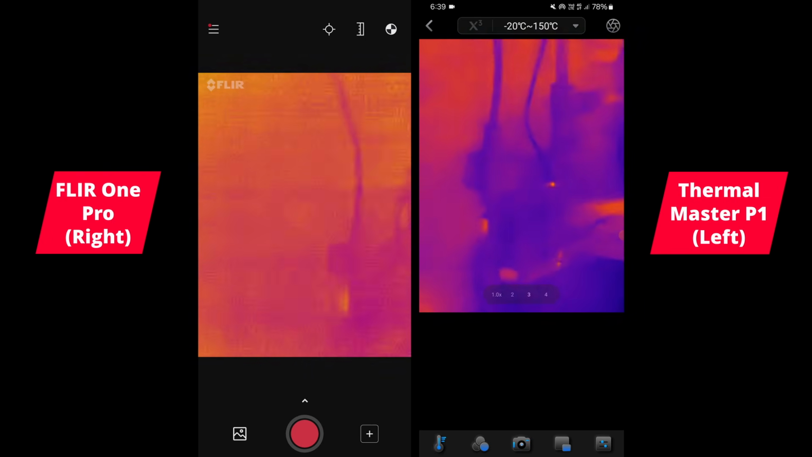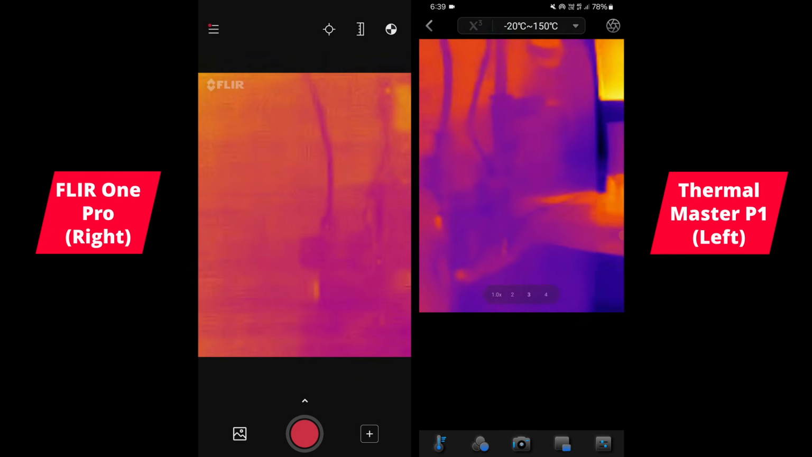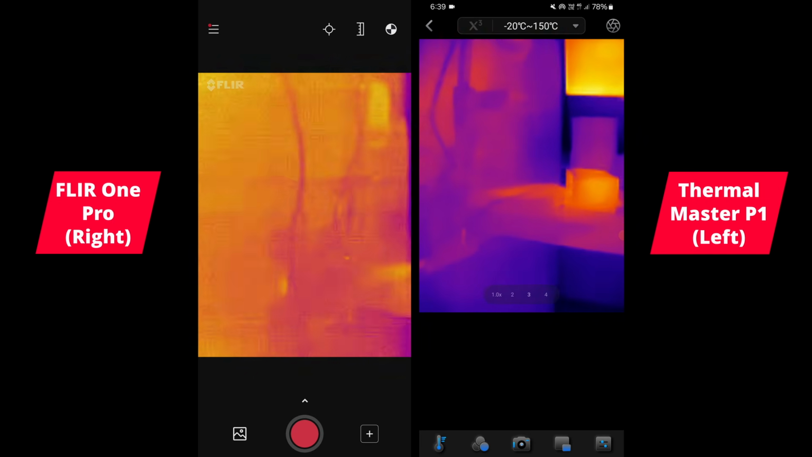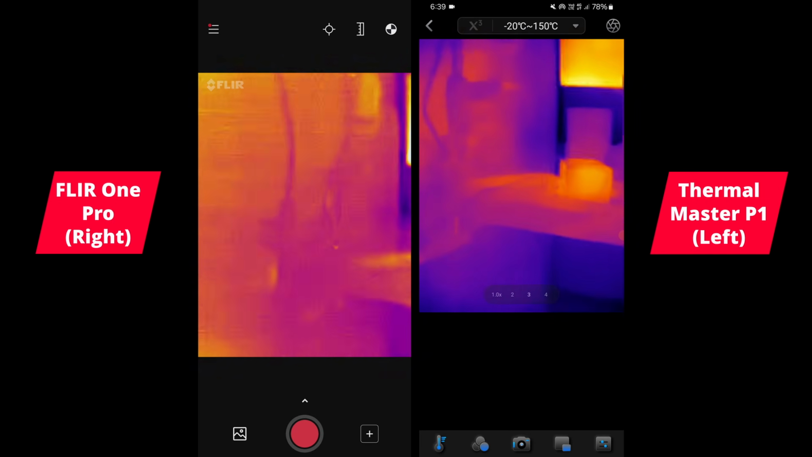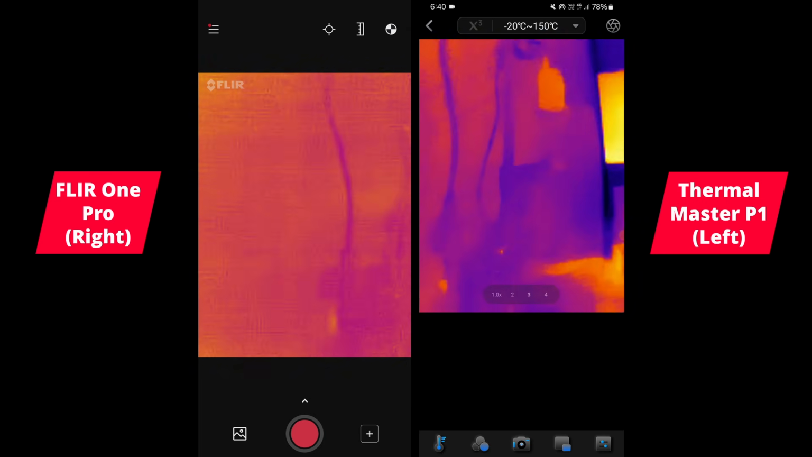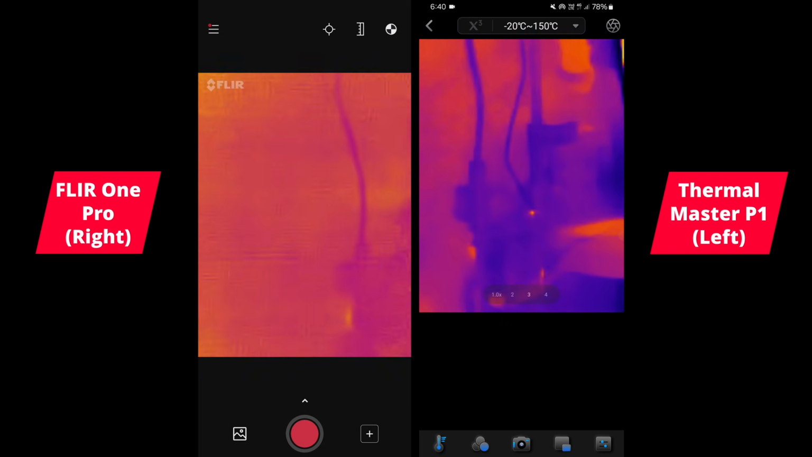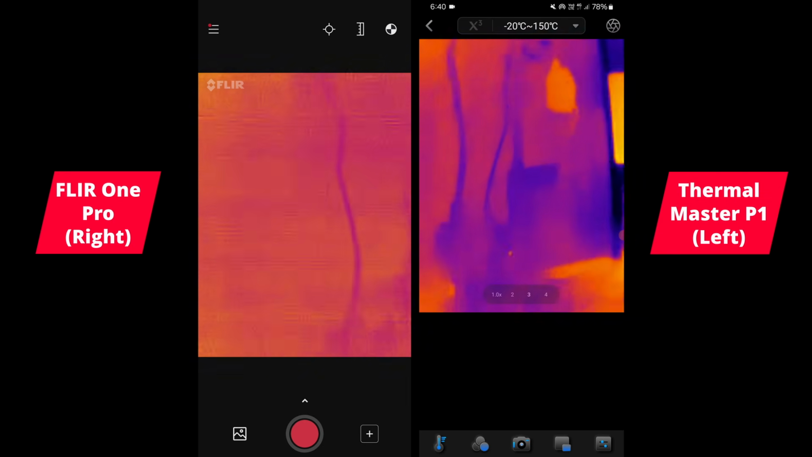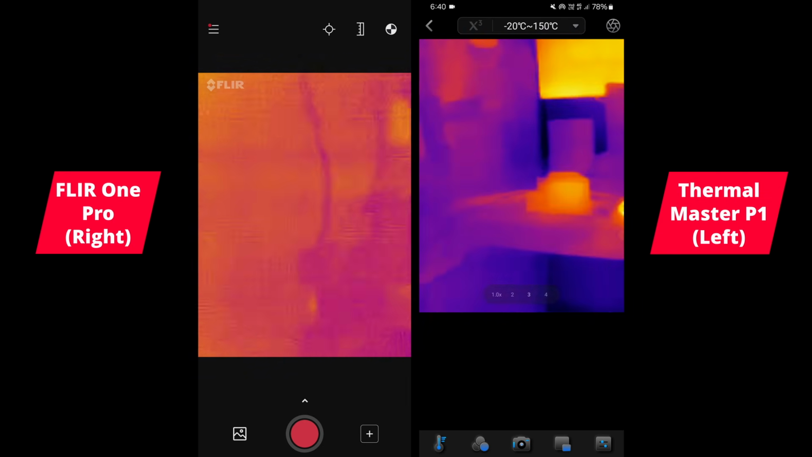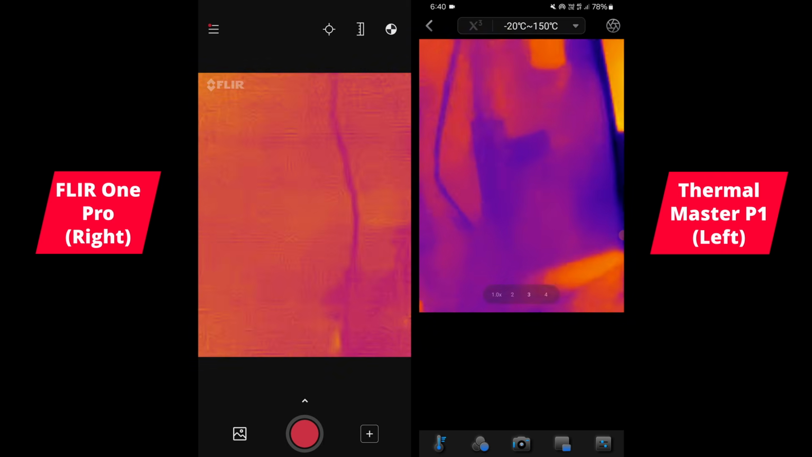Okay. So I'm kind of looking here at the wall, a few bits and pieces on the wall, and it's just showing up as kind of the same temperature really on the FLIR One Pro, with a couple of things. That's like a stand that I have here and a microphone. But you can see all the details a little bit clearer on the P1 compared to the FLIR One Pro. Okay, just because of that lower millikelvin value.